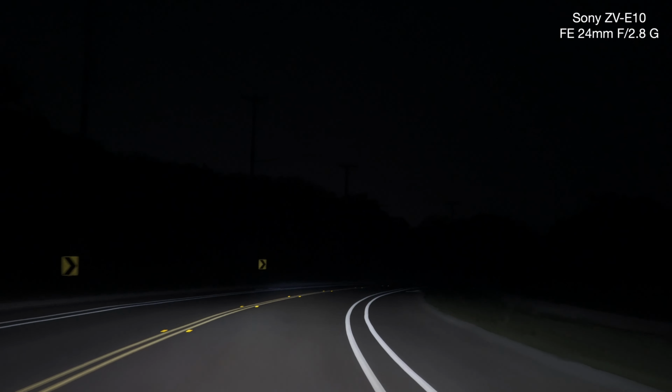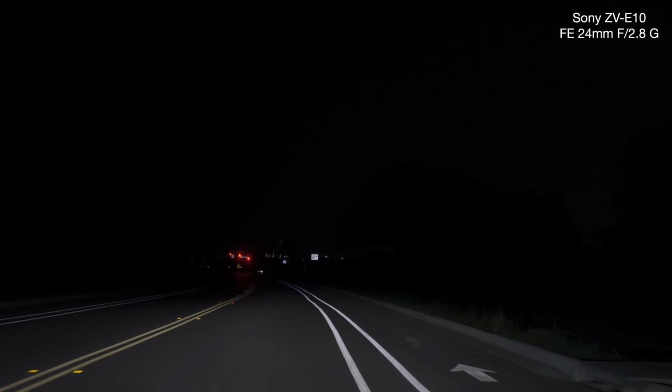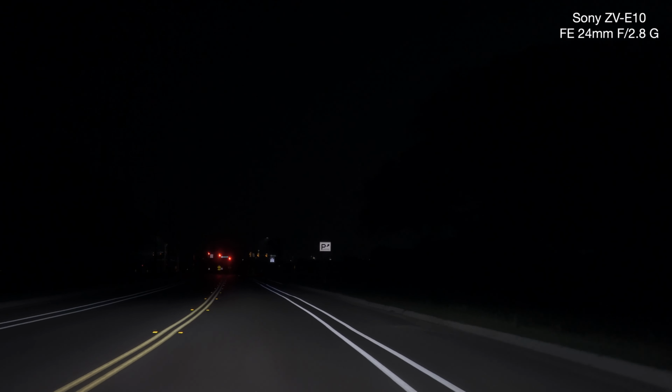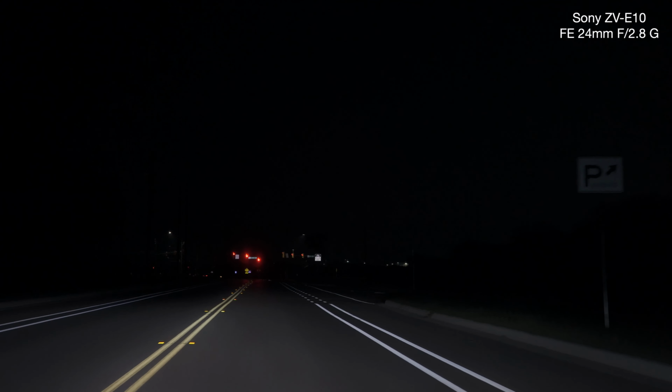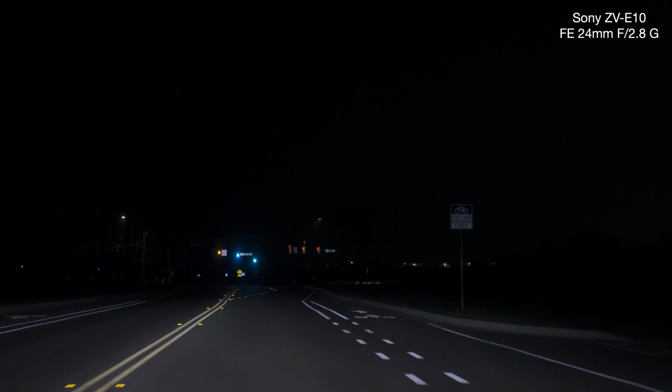Let's do, yeah, 60th shutter speed. Okay, and I'm going to look at some lights. I'm going to look at the flaring.